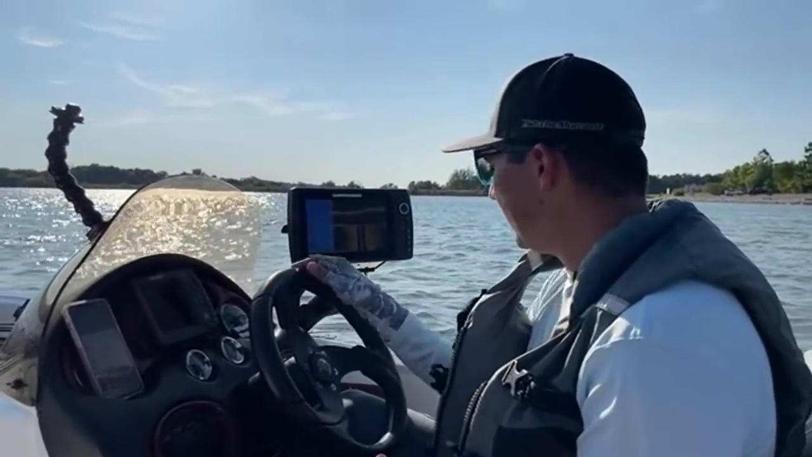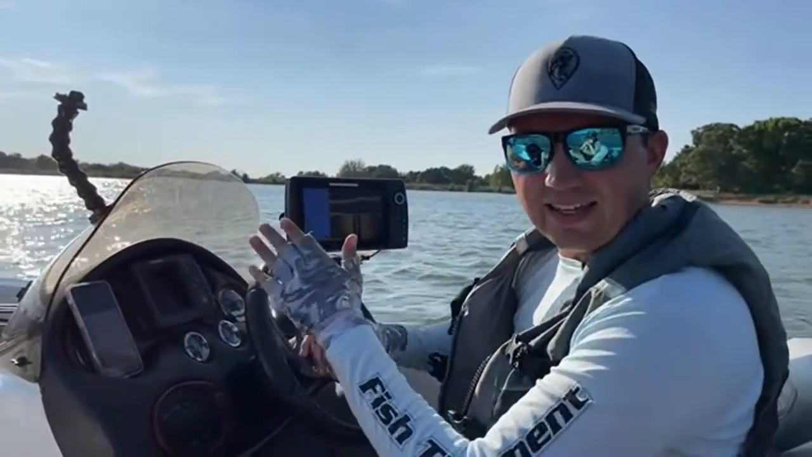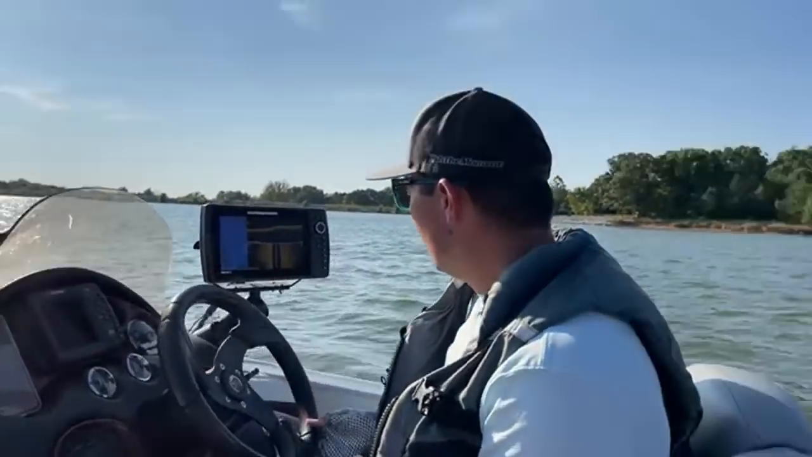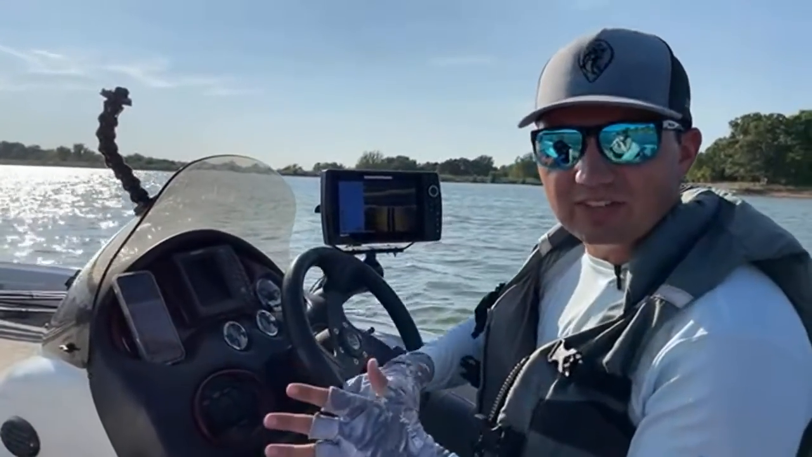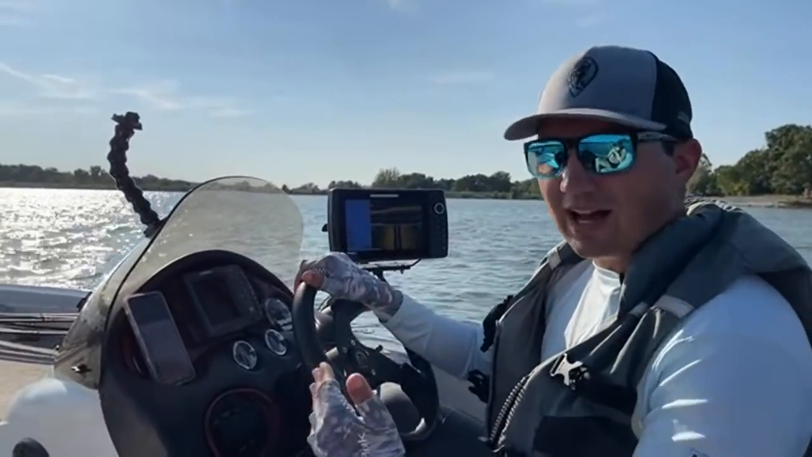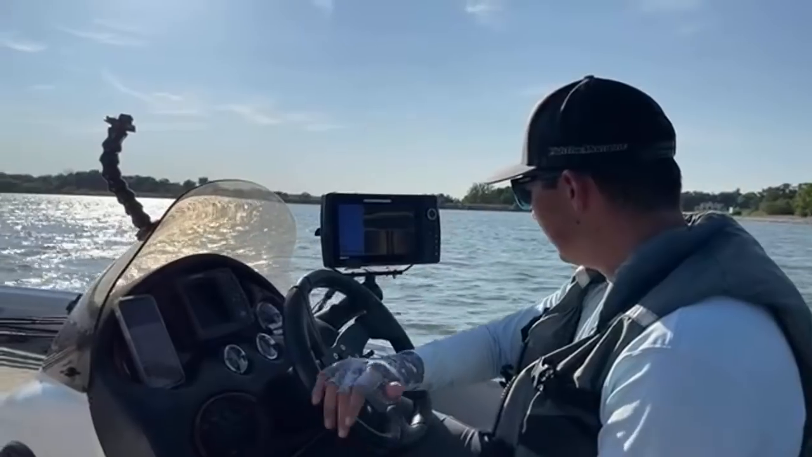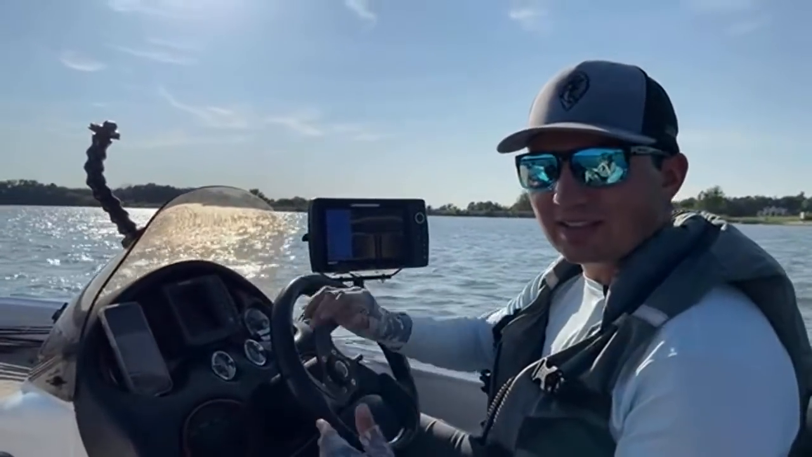And what I'm probably gonna have to do today, guys, is rely less on my down imaging and more on my side scan, on the side imaging of my fish finder. When these fish are setting up in 6, 7, 8 foot of water offshore, it's not great to graph directly over the top of those fish with your down imaging. So instead, I'm gonna be using my side imaging to hopefully find some areas in that depth range.